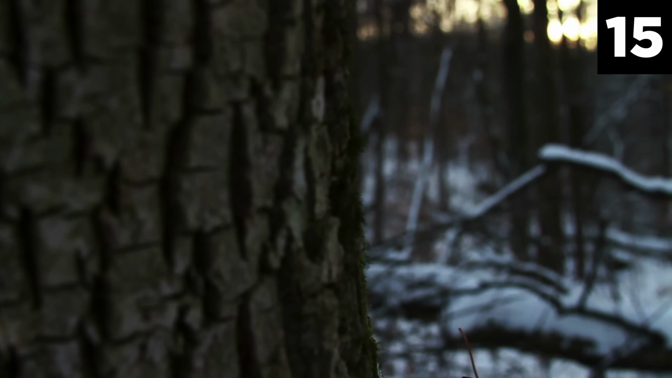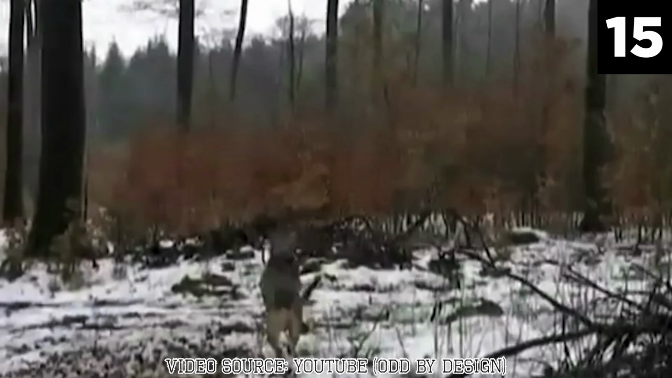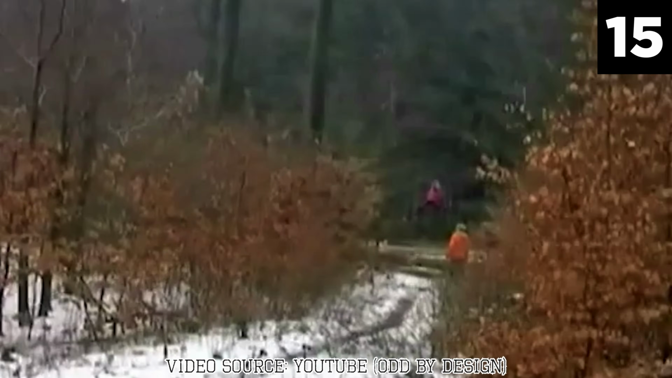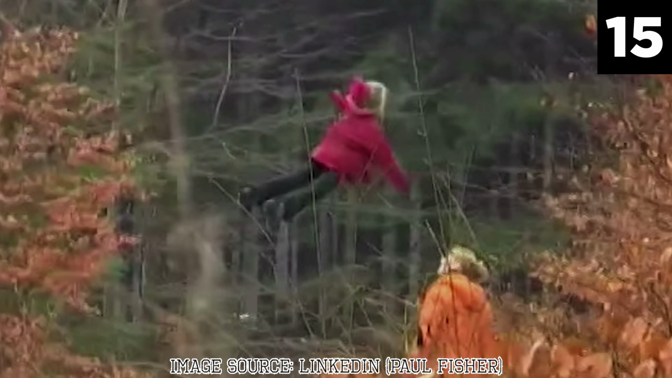The video begins with an ordinary setting, a man and his dog walking through a snow-covered forest. The tranquility of the scene is abruptly disrupted when the camera captures a startling sight. In the distance, a young girl appears to be levitating several feet above the ground, while an adult, possibly her mother, stands nearby. The girl hovers effortlessly in the air for a few moments before descending gently to the ground.